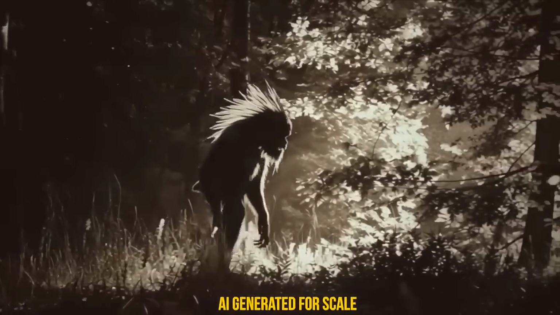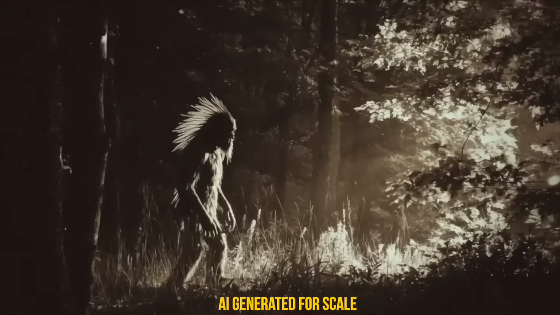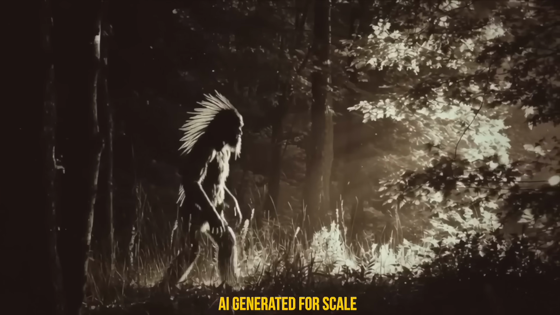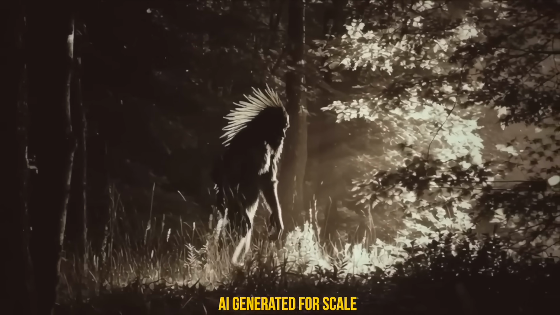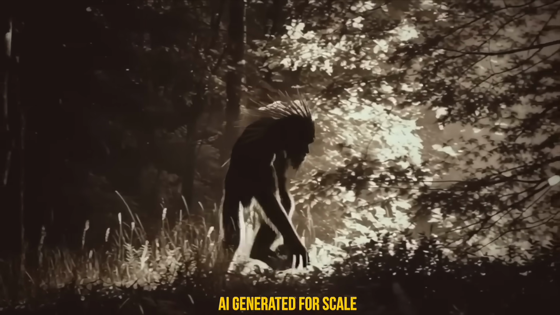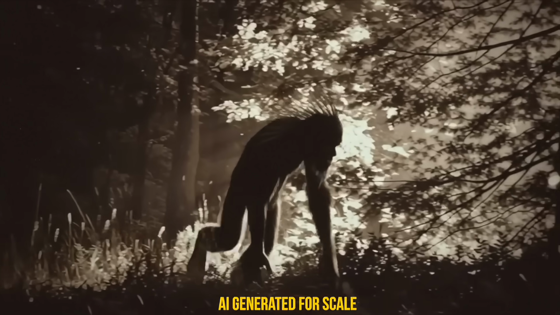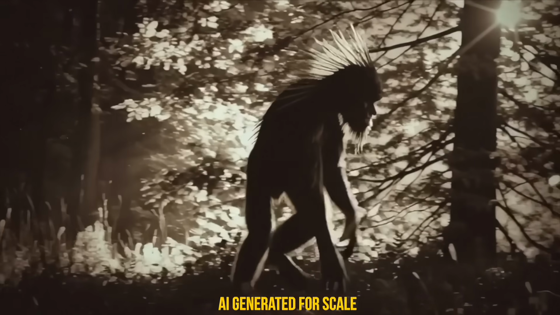A ragged, sickly-looking Bigfoot. Its skin was pale and wrinkled, with large patches completely bare of hair. What fur remained was thin and uneven, running up its head in a rough mohawk-like strip. The creature's face was what really stuck with him. Sunken eyes, missing teeth, and skin that looked almost human but aged beyond belief.